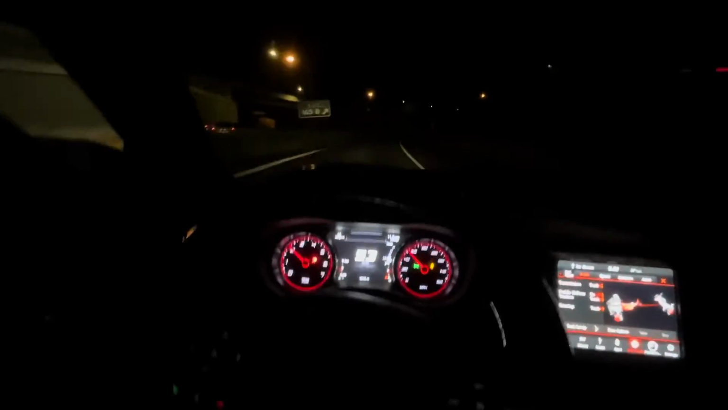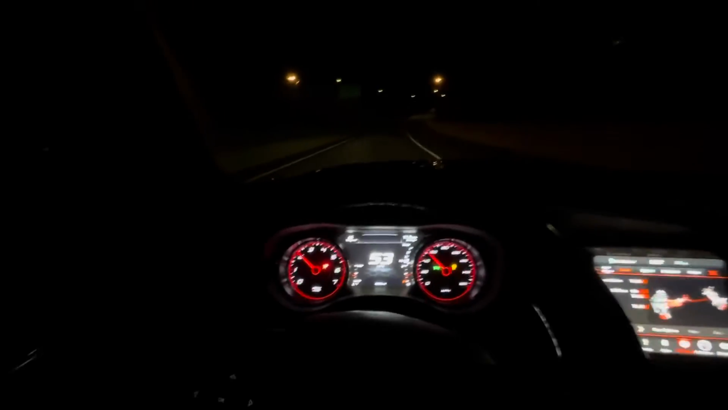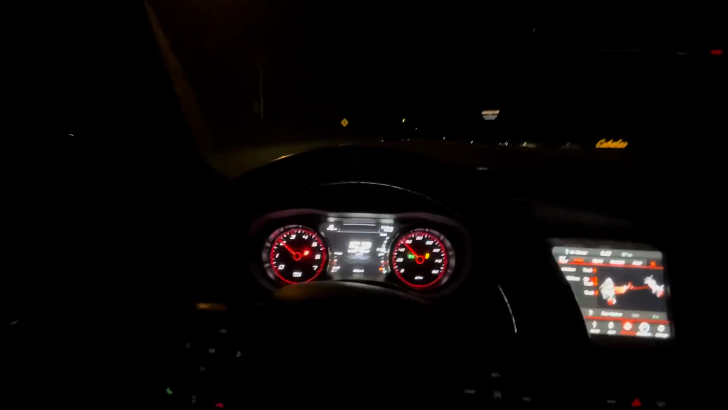Alright, you know I'm in track mode, so I gotta do this. I gotta at least hit 120 on the highway. I can't not do that in track mode for my first POV drive, so let's see if we can pull this off without getting pulled over.